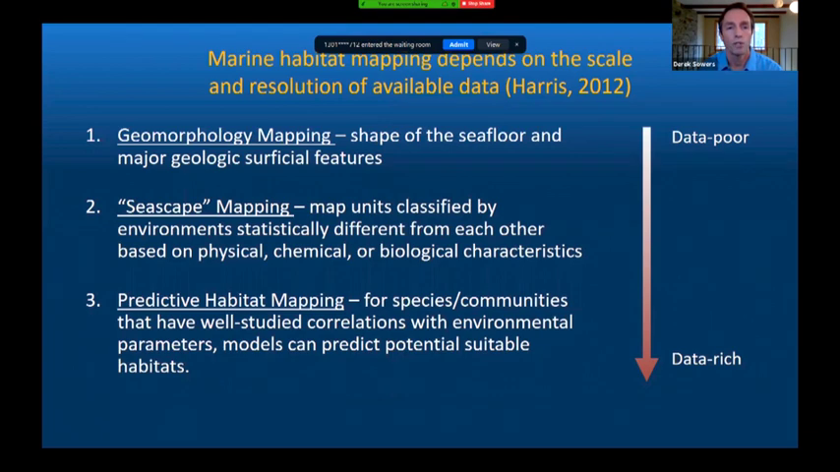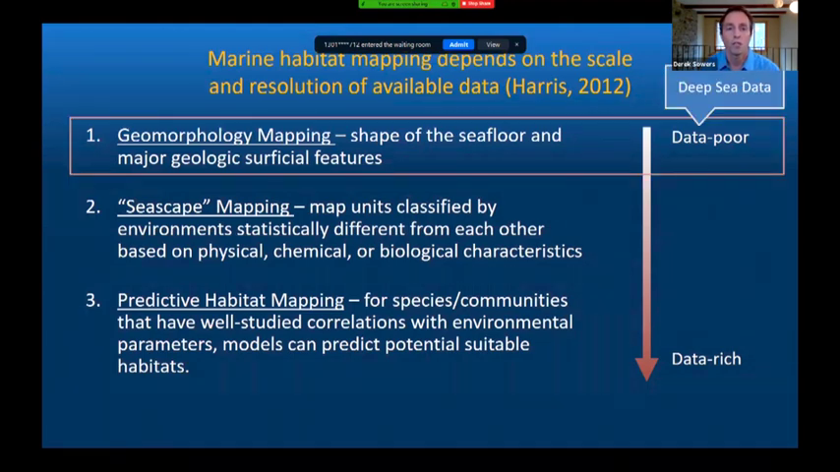So in that case, often you can just do the shape of the seafloor and make maps of major geologic superficial features. If you have more information about the physical, chemical, and biological characteristics of a region, it's possible to conduct statistical analysis of these variables and differentiate distinct biological communities. And then in the case where we have a good understanding of the correlations between species or communities and the environmental variables that support those species, you can generate predictive habitat models. So it's kind of moving down the spectrum to data rich. And for many areas of the deep sea, we're still at this part of the spectrum where we're still struggling to get basic ground truth data about what's actually there.